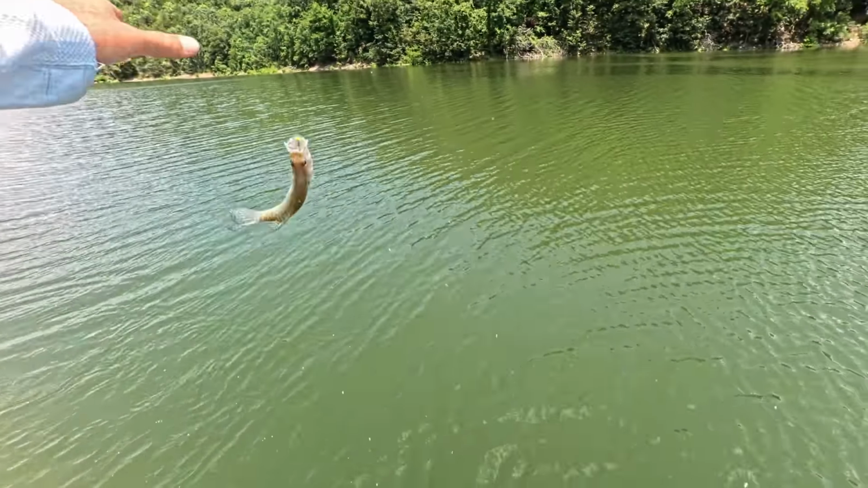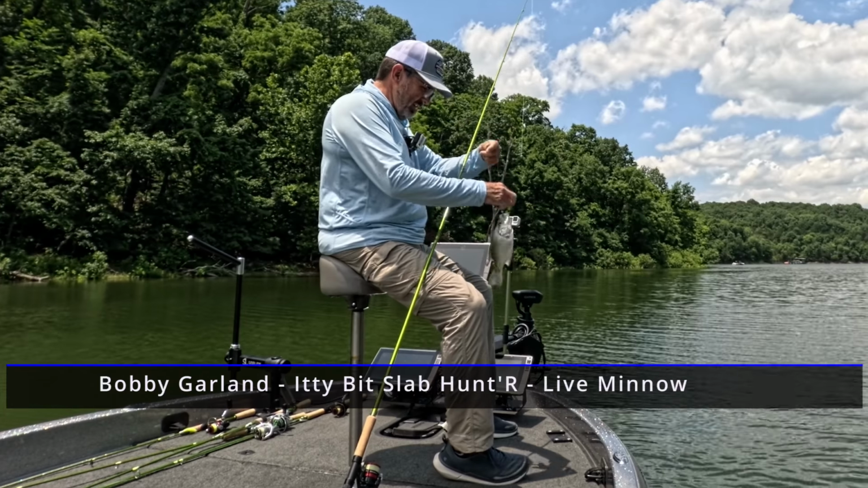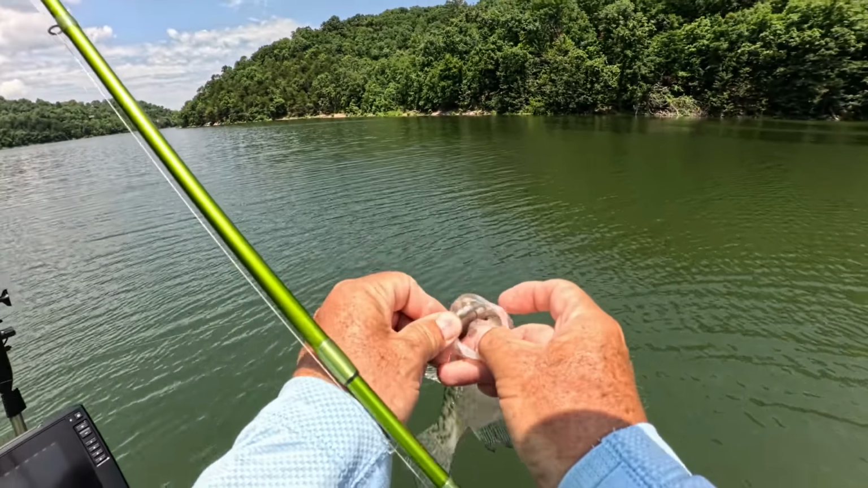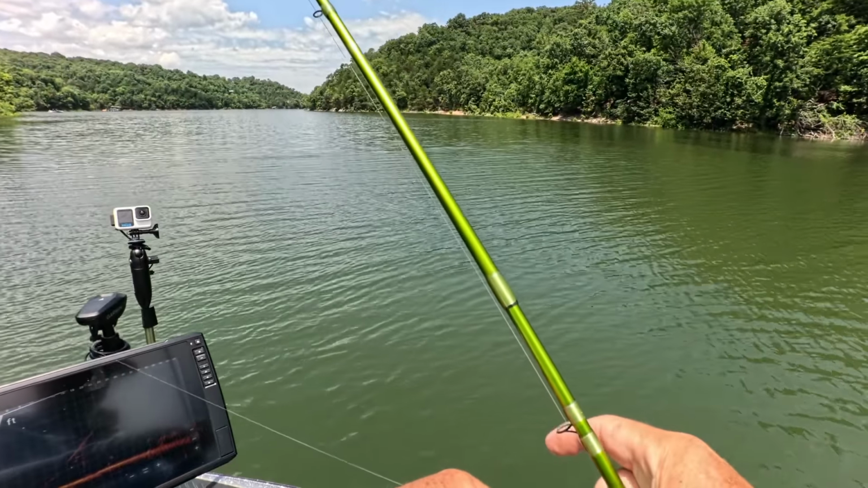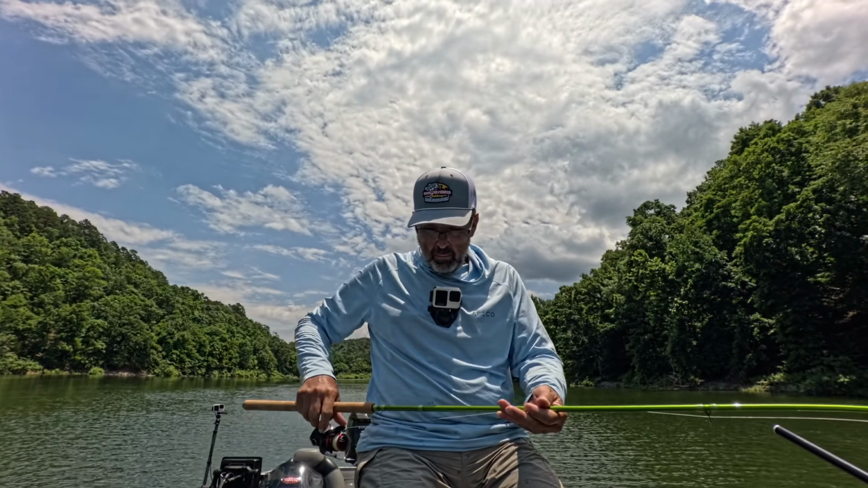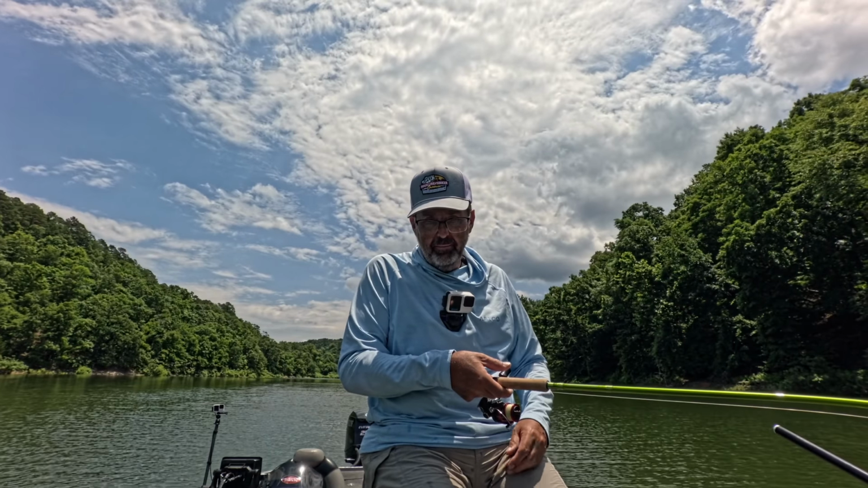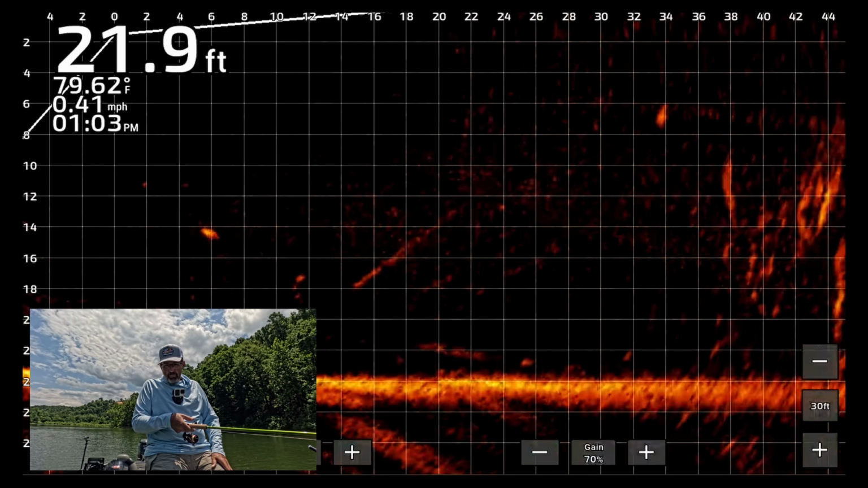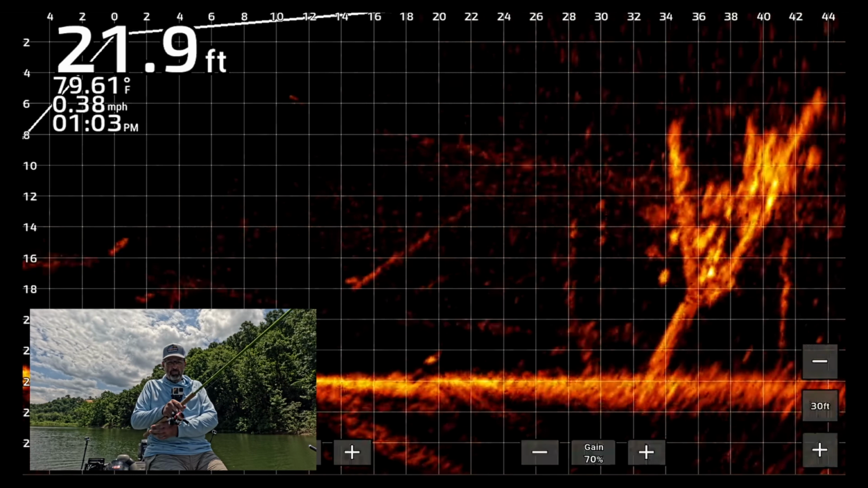Crappie bite has turned on finally. Boy, it was not on earlier today. It has turned on now. They're not the slabs I was catching, but they're fish. Got a feeling the slabs are out in the deeper water. Might be able to go out there and catch them now if the smaller ones are starting to bite. I bet that's a bunch of small crappie right there. Either that or bluegill, but I'm betting those are crappie.